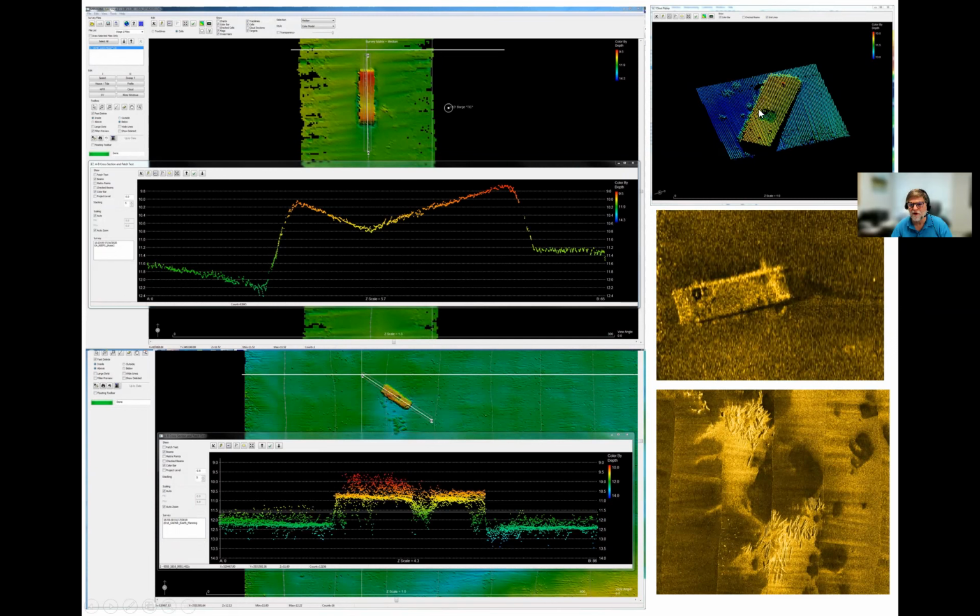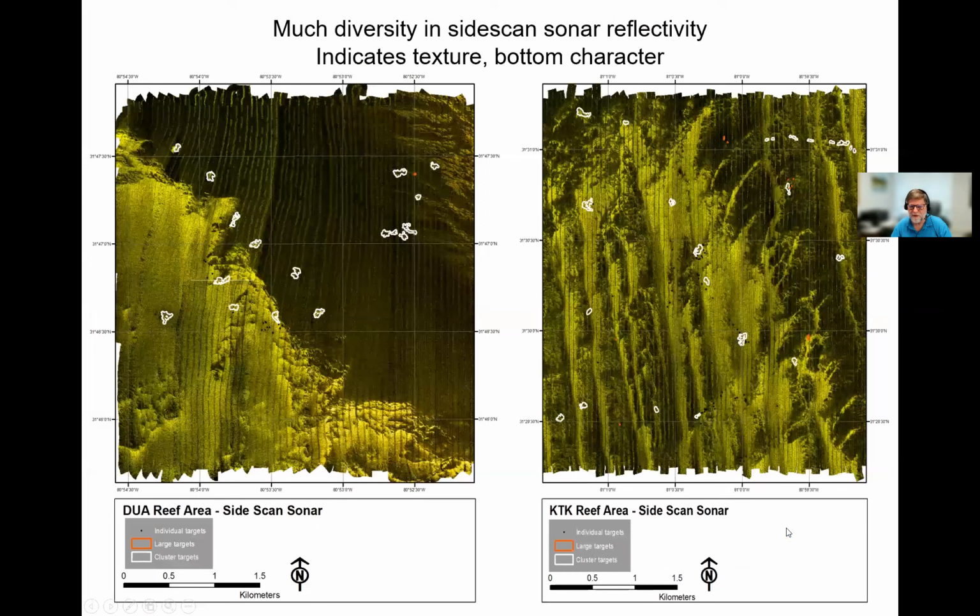Here's a scan over one of those barges, the hole cut in the middle, sitting on the bottom. Here's the side scan sonar image of a similar barge with a hole cut. And then here's a set of wharf pilings sitting on a tonally diverse bottom, where you can see coarser material, which is sending more reflectivity, and finer material with less reflectivity, and these wharf pilings sitting on the bottom.